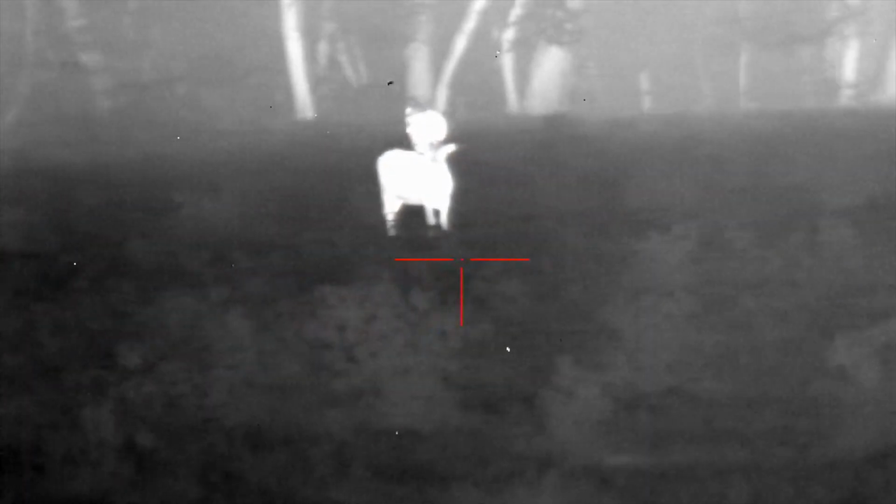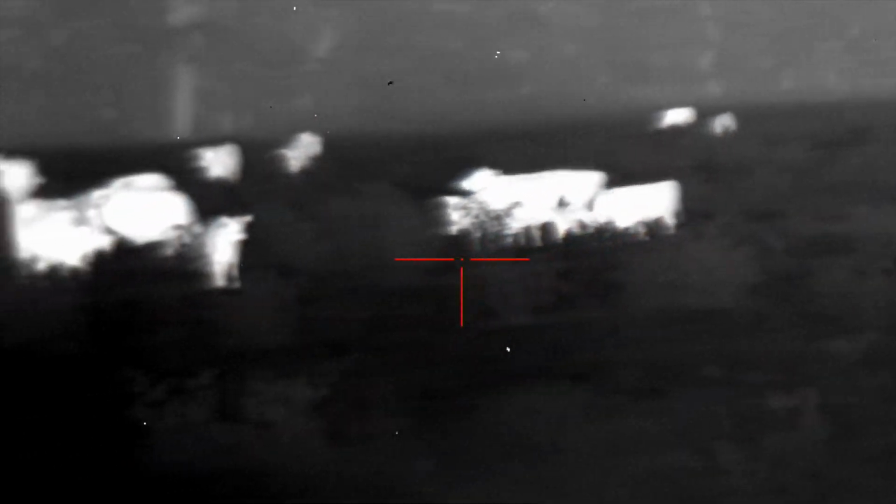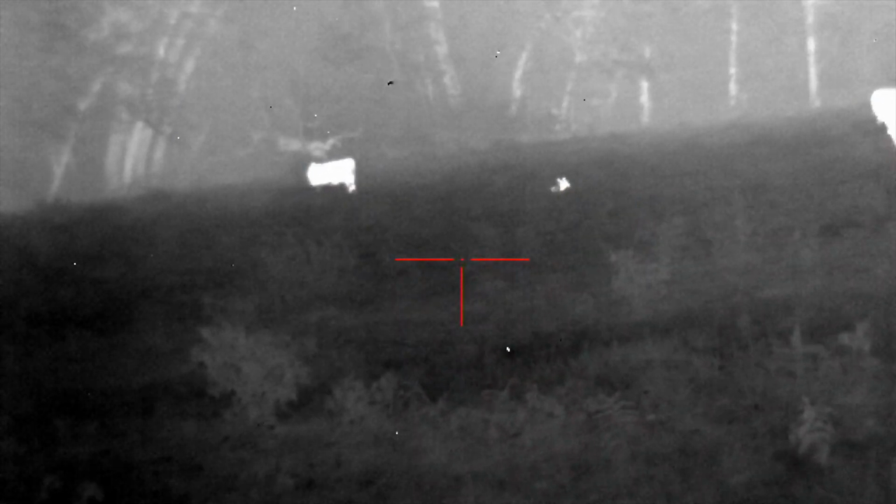Alright guys, we are here and set up. We got a field full of cows, but I don't necessarily think that's a bad thing because that'll help with our scent a good bit. The only issue we might have is having to try to shoot around them, so they don't stomp my Fox Pro to death. I'll start out with some howls, see if we can get them fired up.